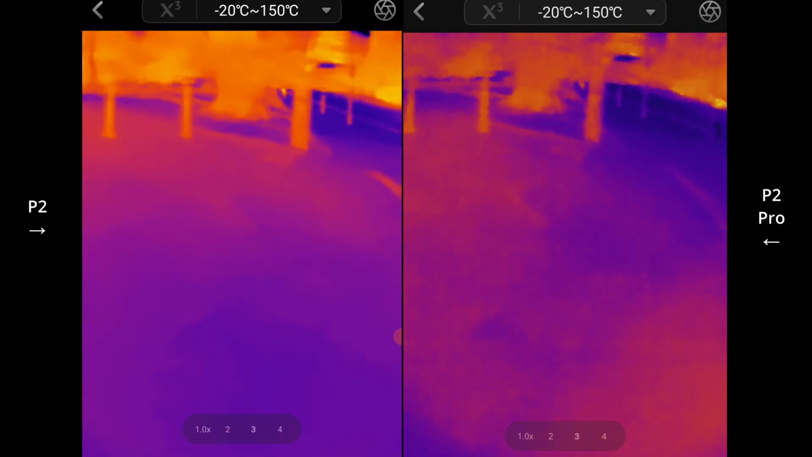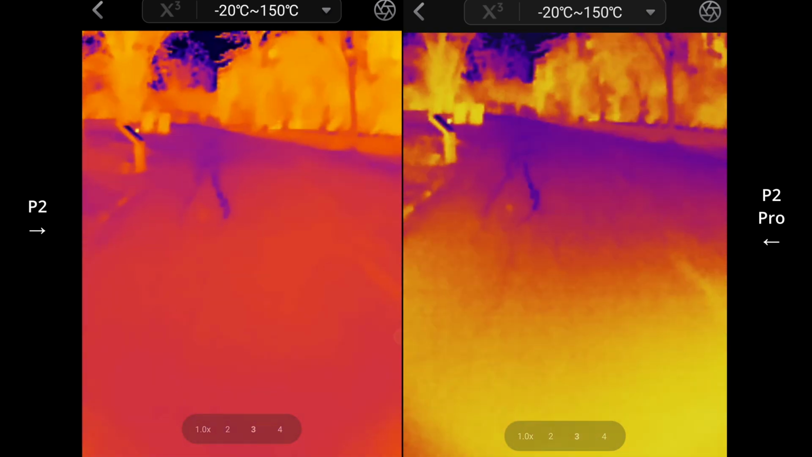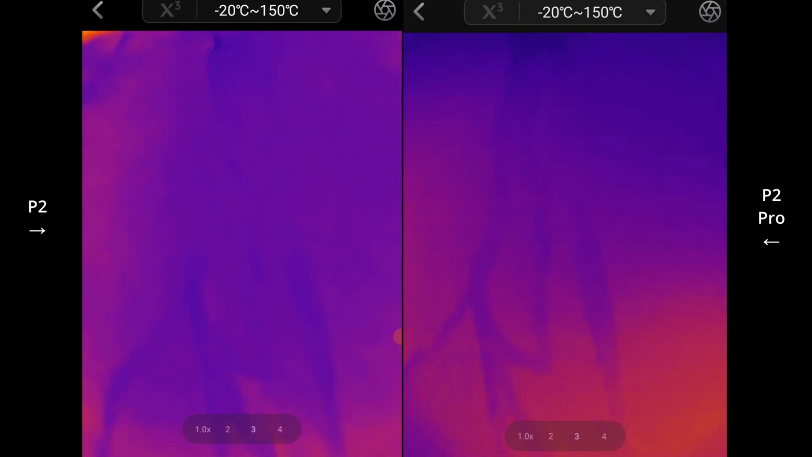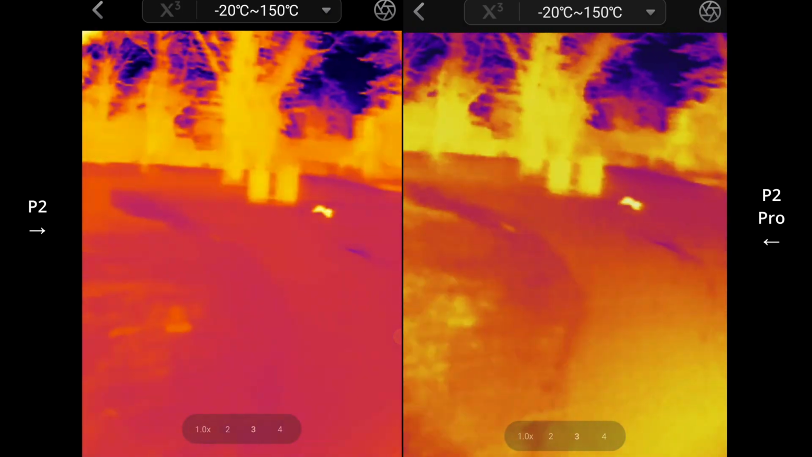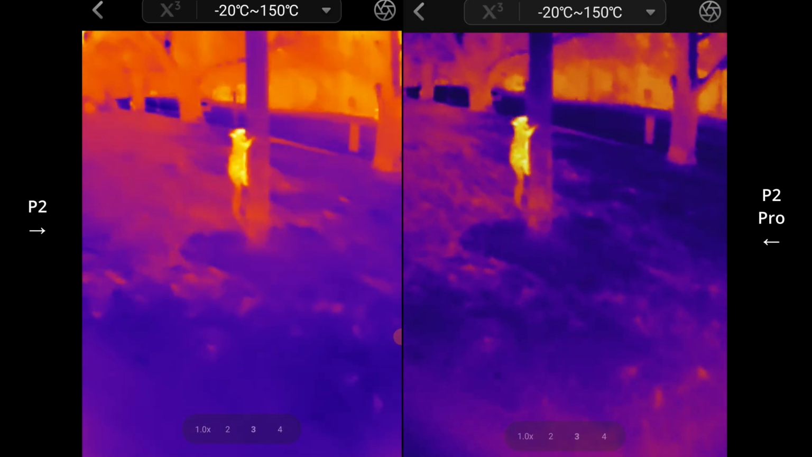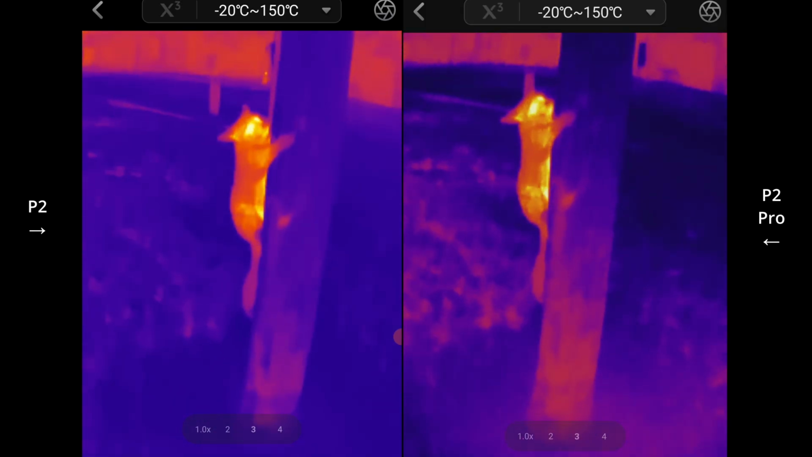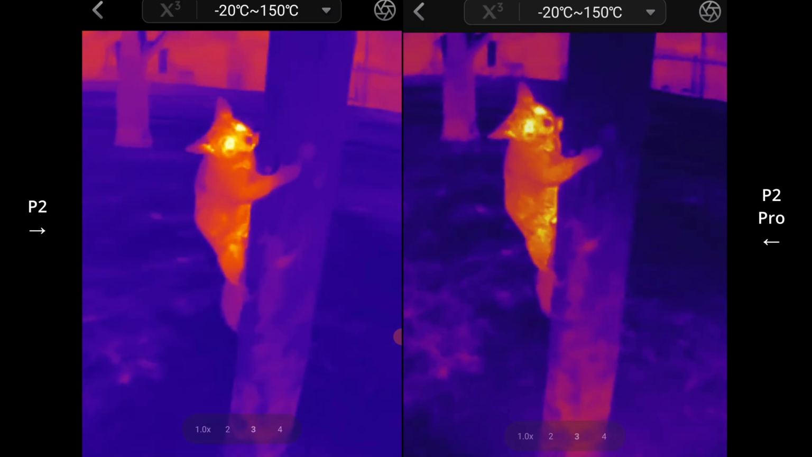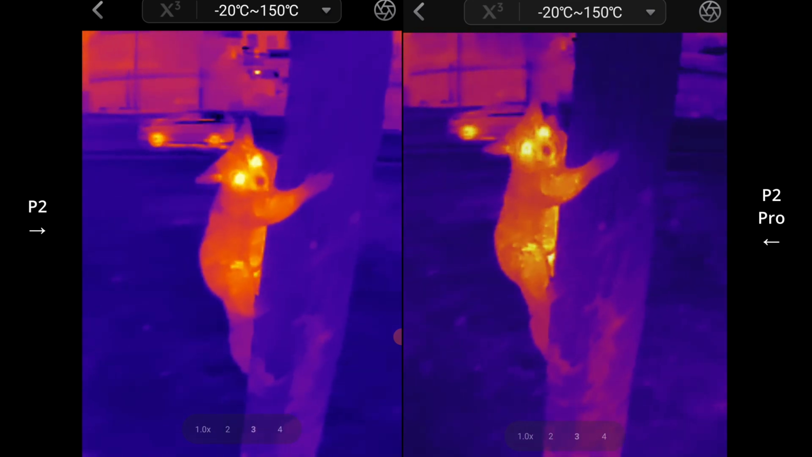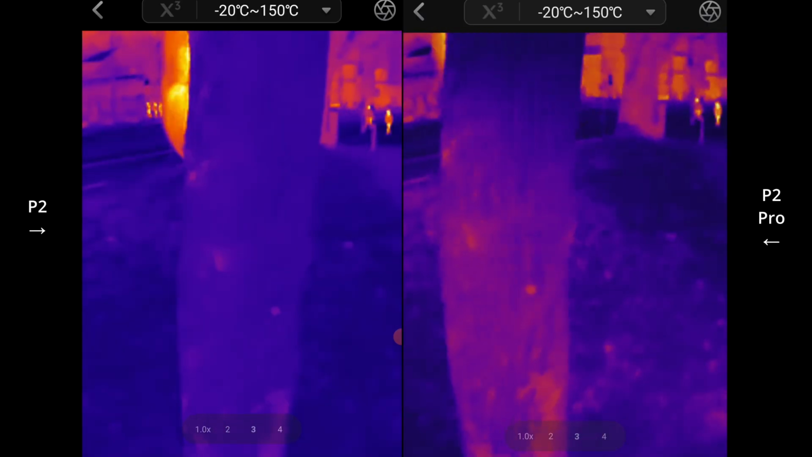Let's go for a little walk in the park. Now, last time I was here, oh, look, we've got a possum. Didn't even have to really go looking. Now, this will be interesting just to see if there's any difference. Really, the focus actually looks probably a bit better on the P2 Pro. A little bit. I can see more detail in the trees.